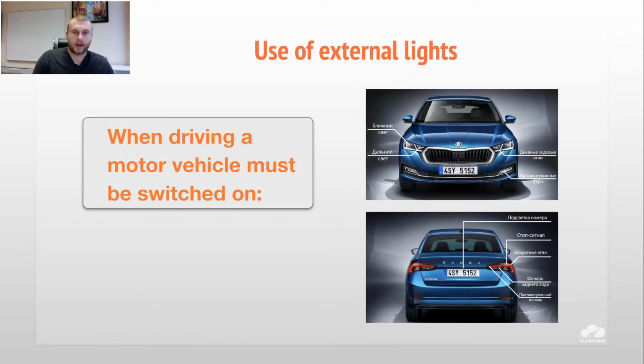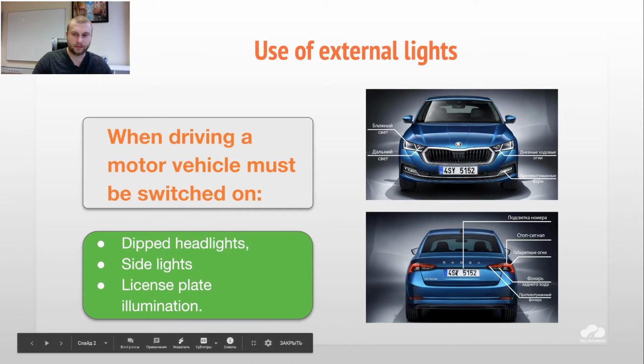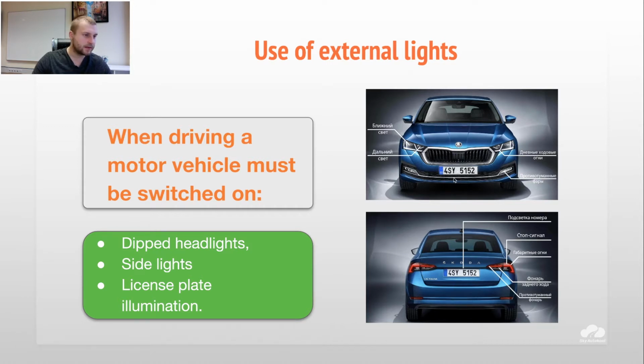So what kind of lights do we have to use when we are driving, no matter whether at night or during the daytime? Basically it's dipped headlights, side lights, and registration plate lights, so illumination. For example, here you can see this kind of lights. In front, of course, we don't have lights, only on the back.